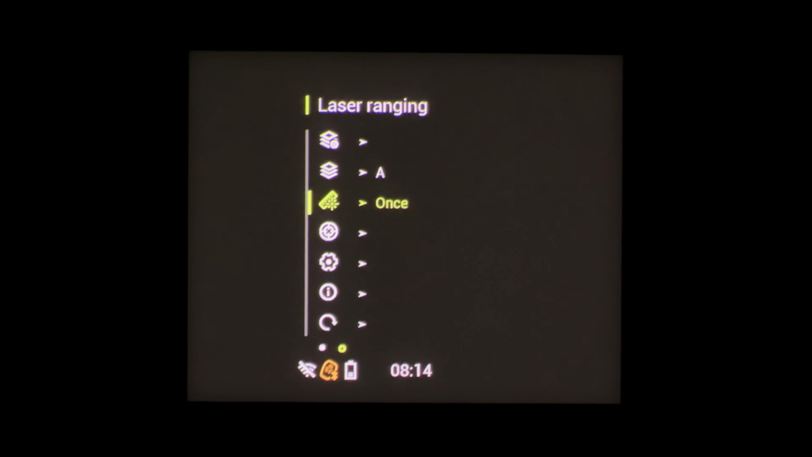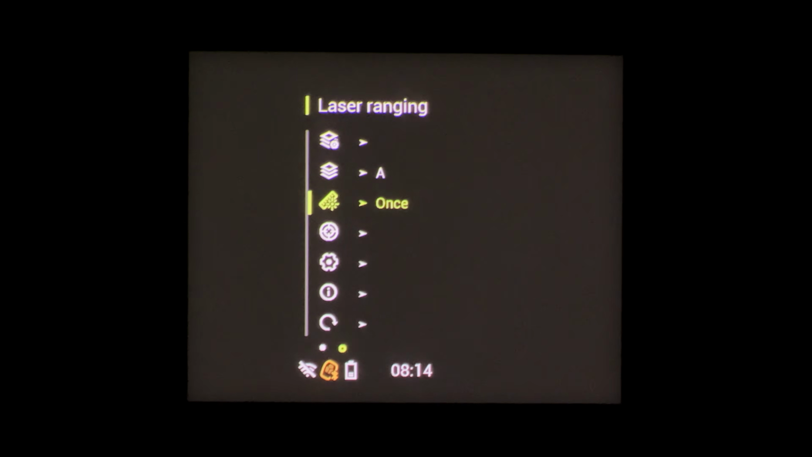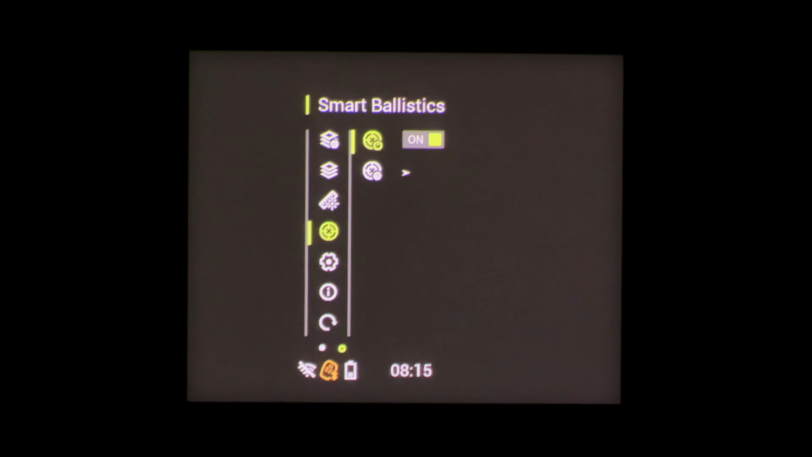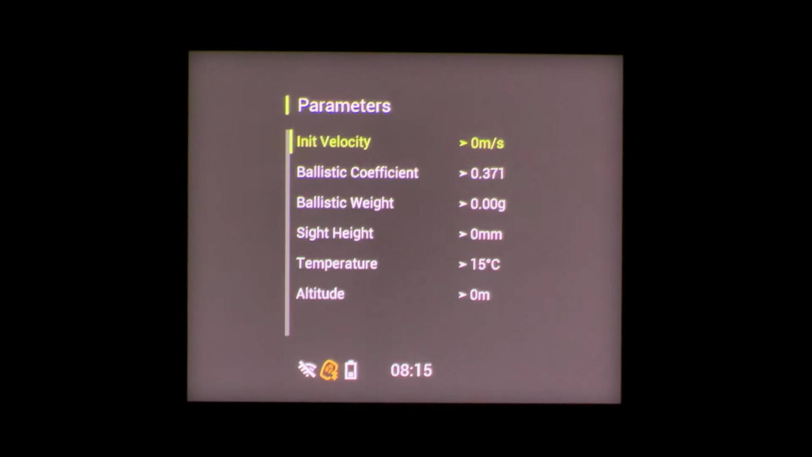In here's our laser rangefinder setting, so we can set that up to be for a one-off, so we press the button and we get 1 distance. We can also change that to 15 seconds, so it'll keep giving you data for 15, 30 or 60 seconds. Or we can set it up to be continuous, so it keeps giving us data until we turn it off. This one here is your smart ballistic system. So you can turn this on or off, and when you do a laser rangefinder, which we'll show how with one of the buttons, it will actually give you your drop distance as well. And in here is where you can set all your parameters, your velocity, ballistic coefficients, and other such units.